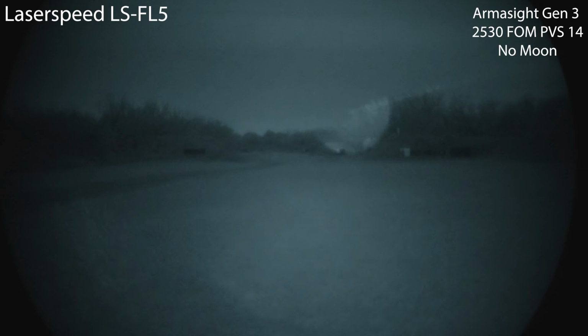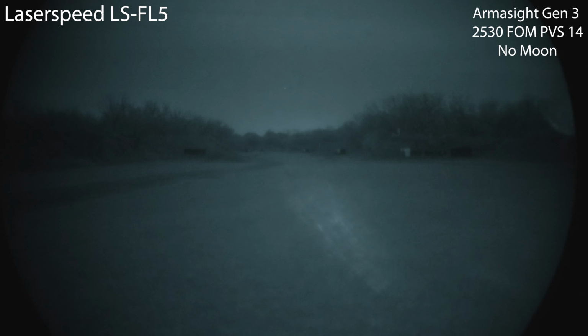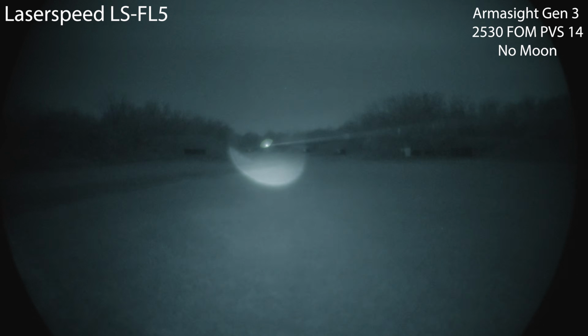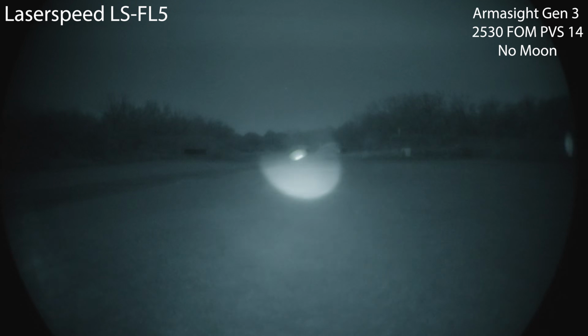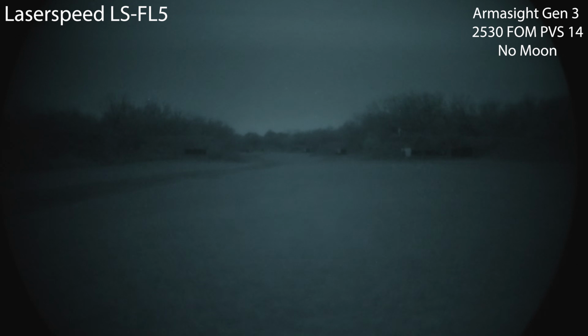So pretty bright. Hopefully you can see there's a little bit of artifacting bouncing around kind of right there from this illuminator. So similar to the LS-M3, at least on a moonless night, you're getting so much of that laser bouncing back that I'd say it's kind of overpowering. I'll narrow the illuminator some and see if it helps with that laser bloom, but it seems like it's just gonna be too much. So I will switch to illuminator only.